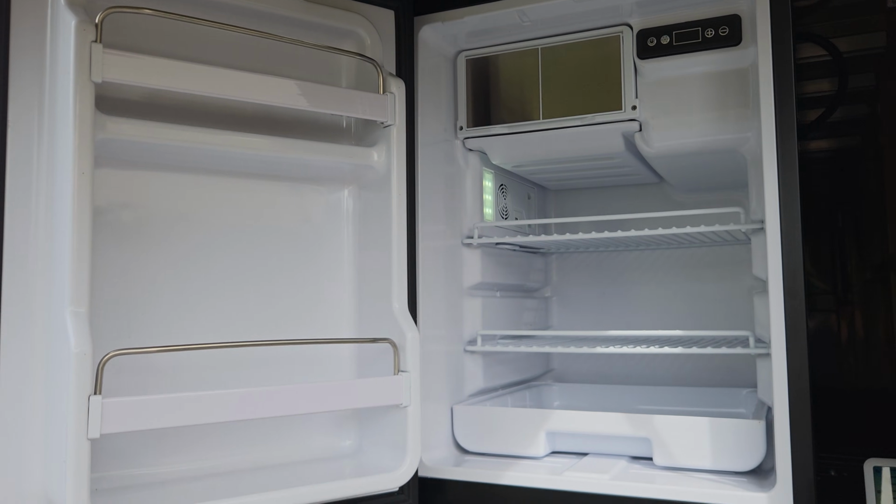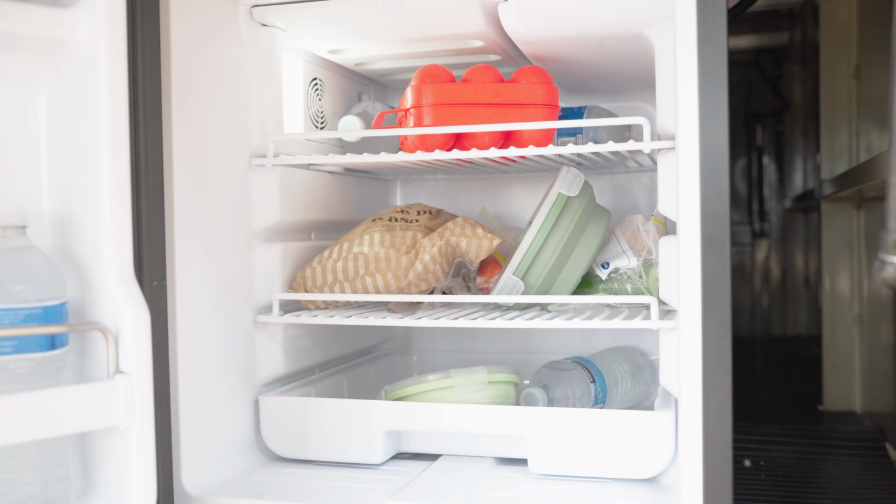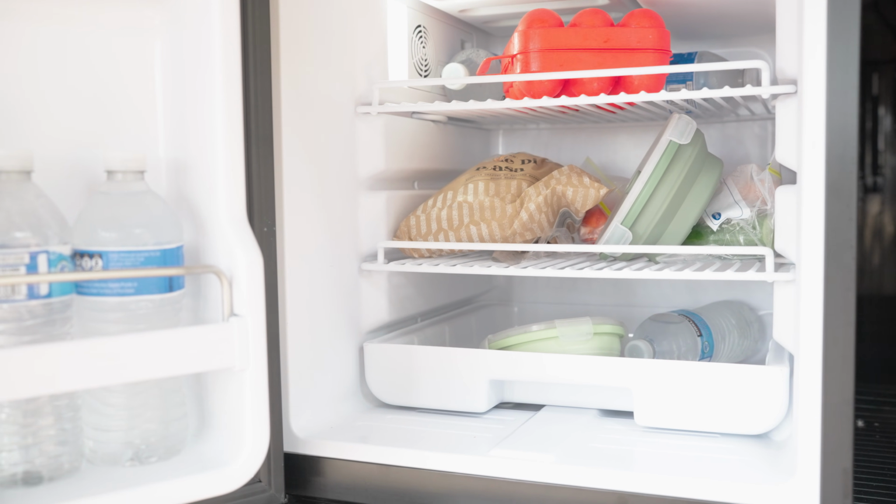On the other hand, the upright, despite being almost twice the volume, cannot take nearly as much food and drink as the chest fridge, as there's plenty of wasted space in between the shelves and you can't really stack it that tight. But the massive upside is that all of that food and drink can be accessed easily without having to empty the top-loaded items to access what's on the bottom.